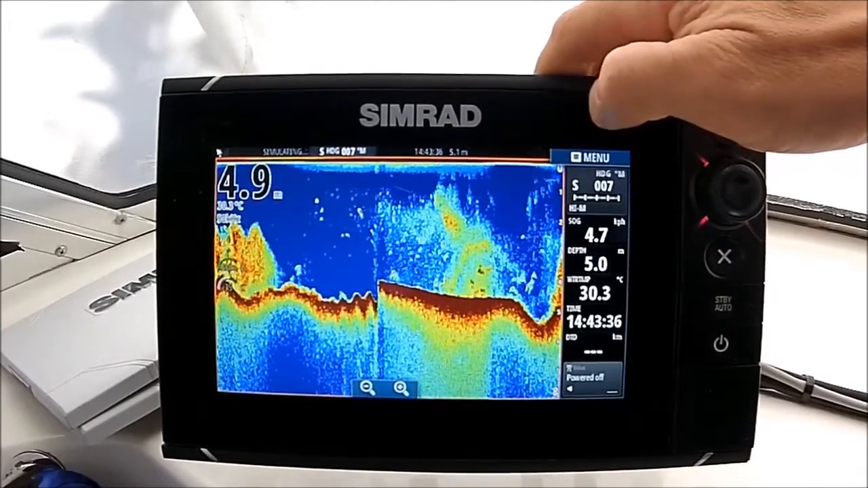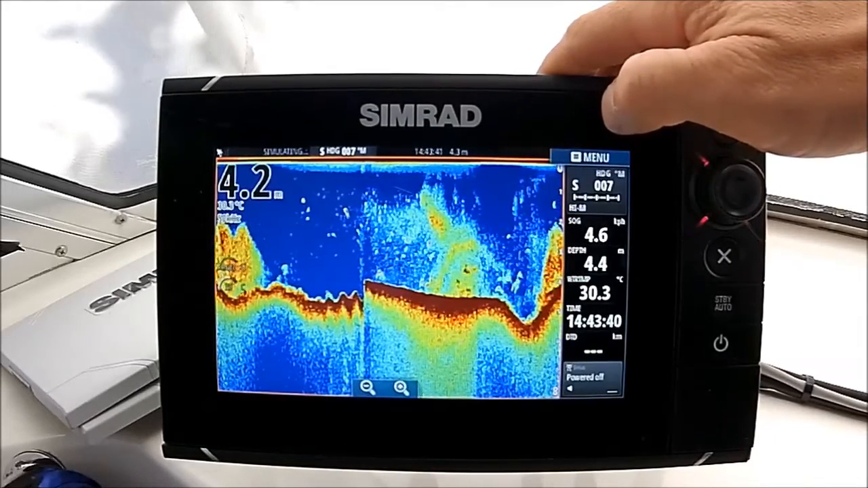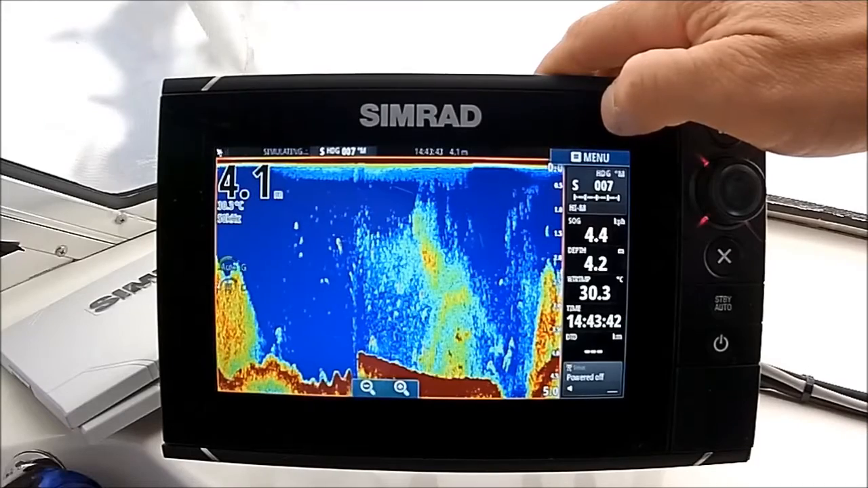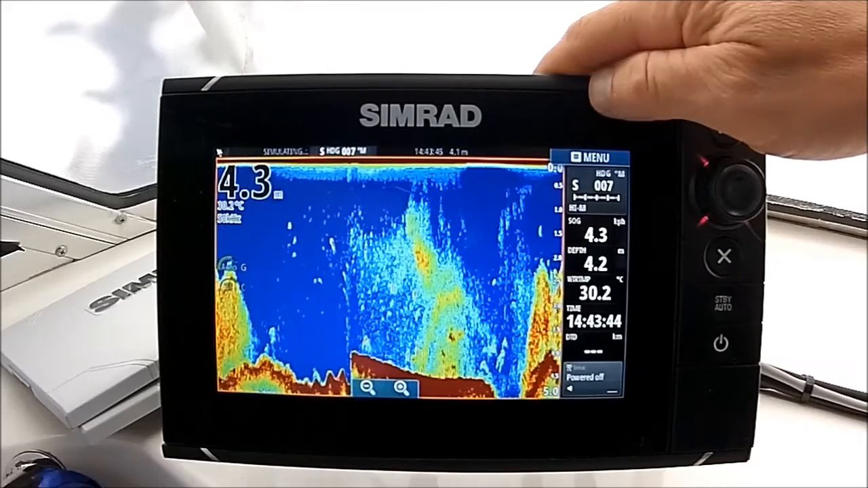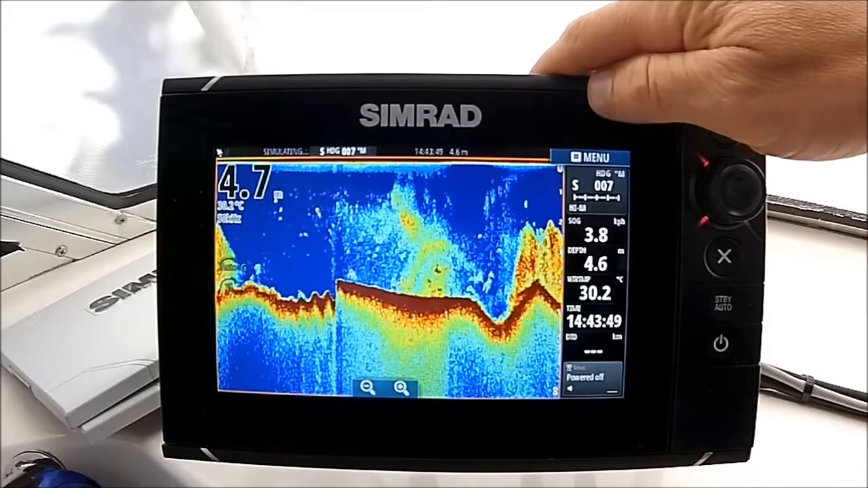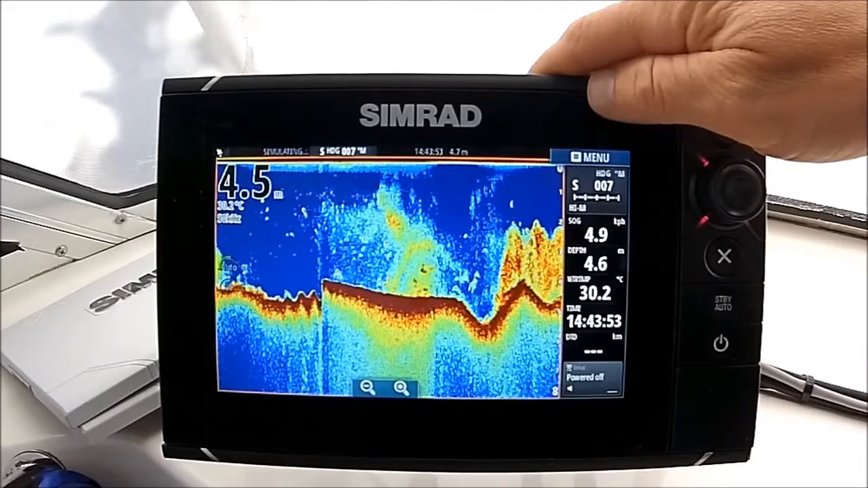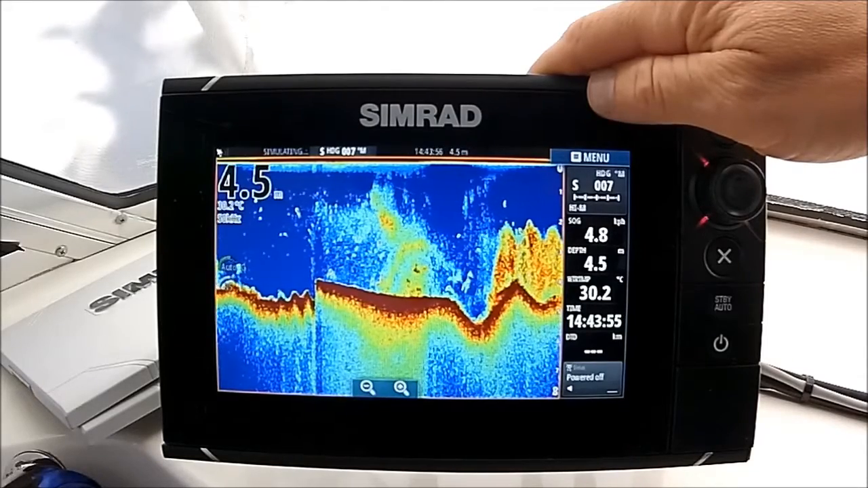Once I'm in 50 Hertz, there's a few other things that I like to do, particularly for the deep water, which is what we're focusing on here. The first one is I always go in and take full control over the range setting. A range means what depth, or what depth the transducer and the sounder is actually looking to.